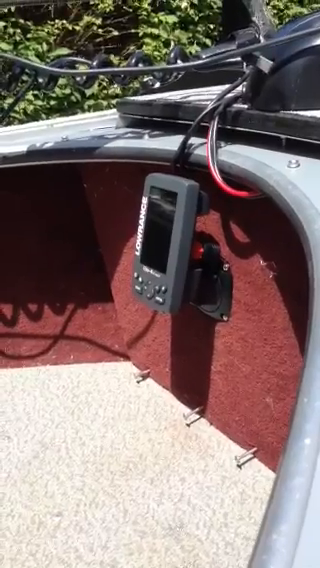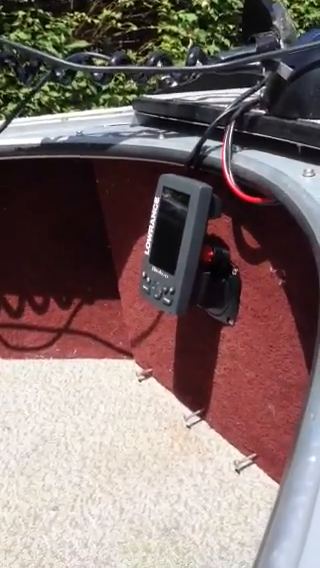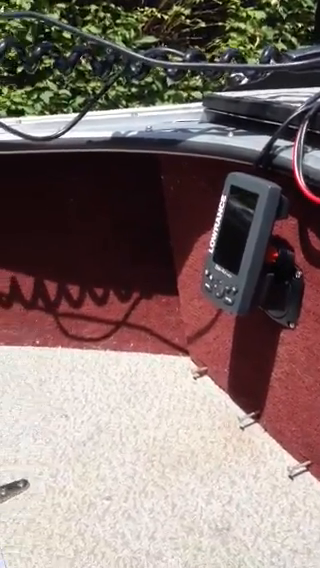The transducer is gonna mount to the head of the trolling motor. The problem with it on the head of the trolling motor is if you bump it, it's got a little plastic housing, it's gonna crack. And again, it's just a hose clamp, a $24 hose clamp with an adapter piece.